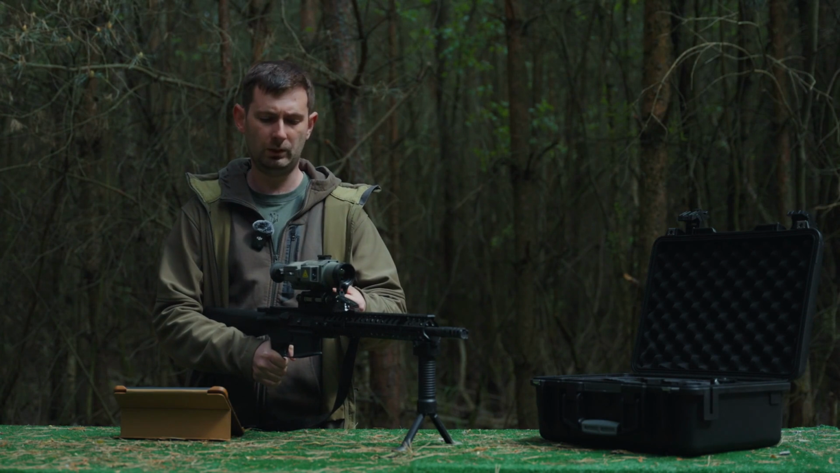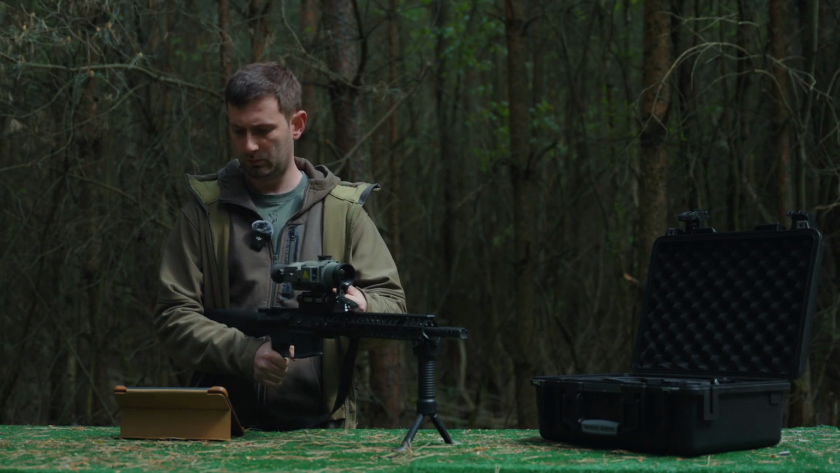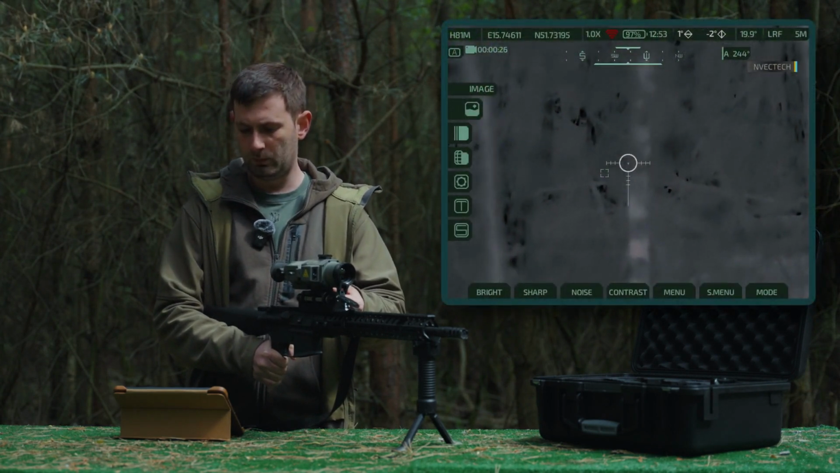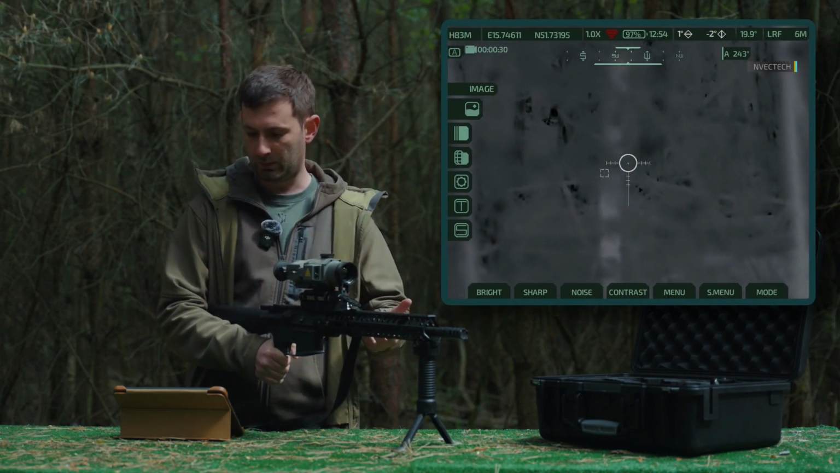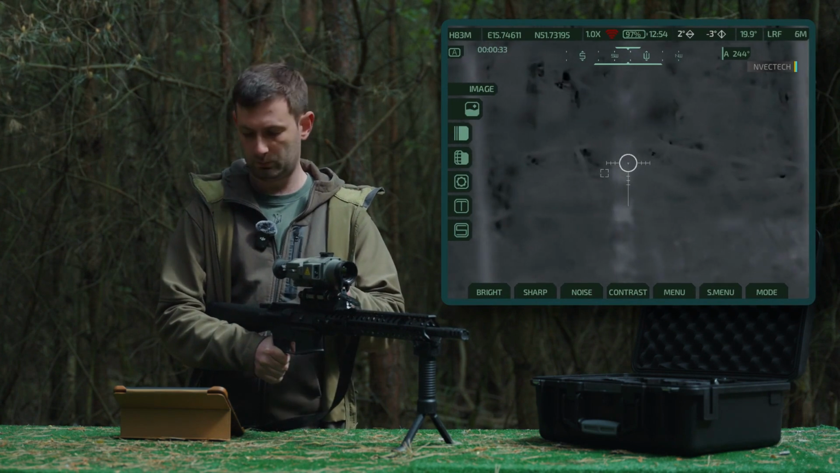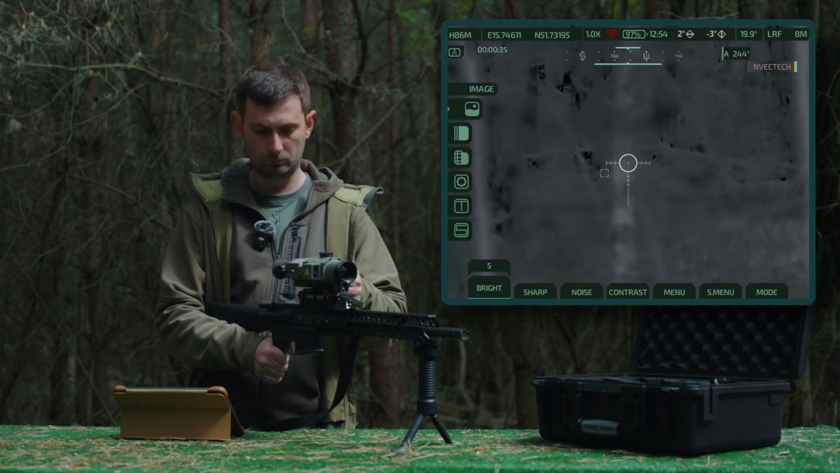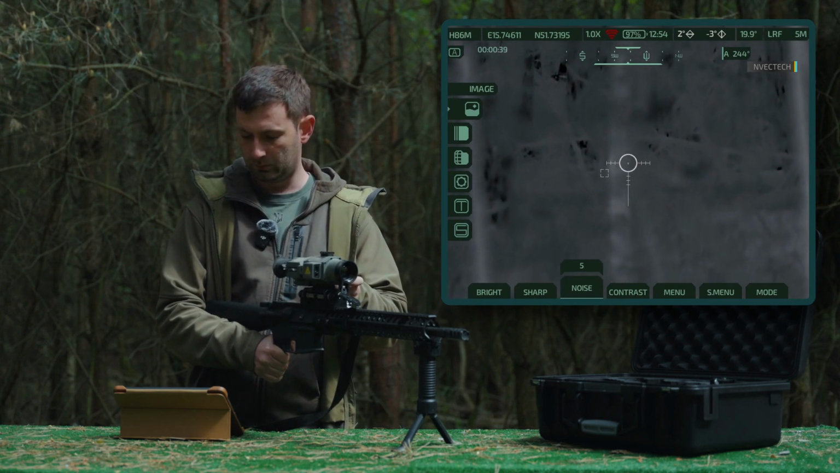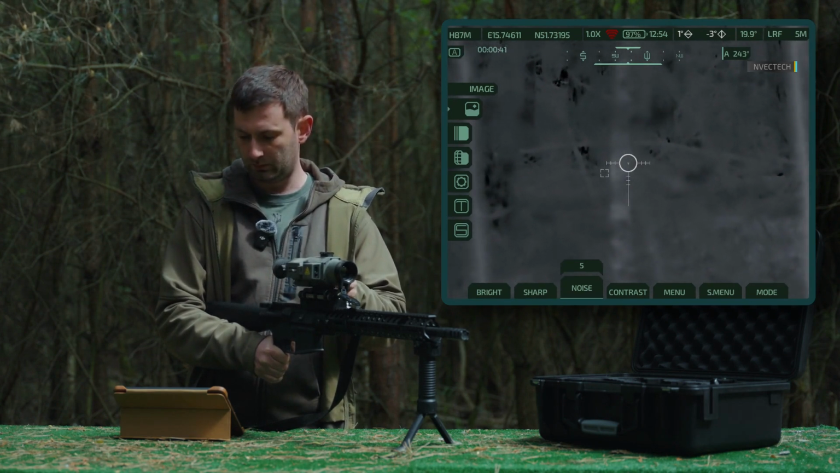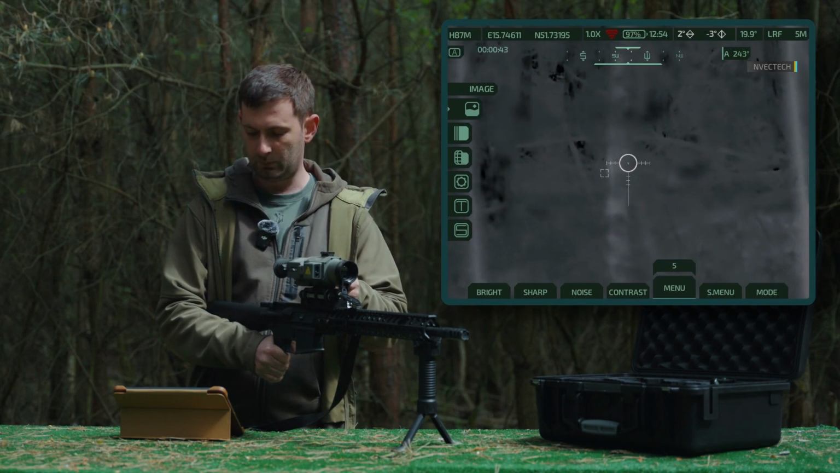To enter the main menu, double press the joystick. The first tab is image settings. You can adjust the brightness, sharpness, contrast, and the brightness of the menu itself.